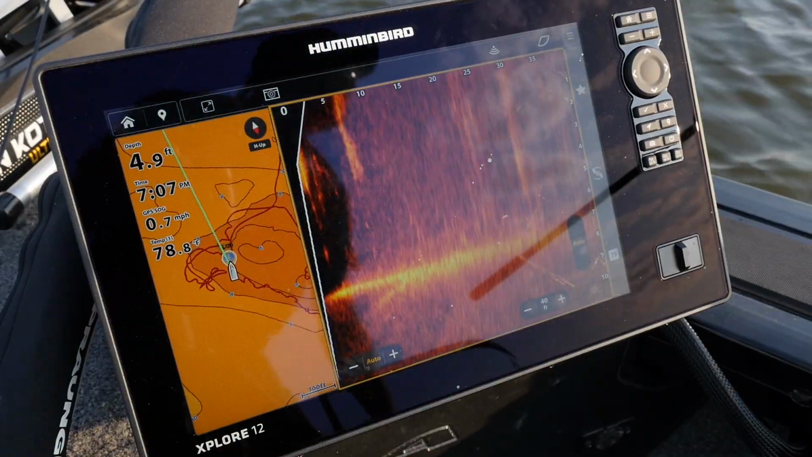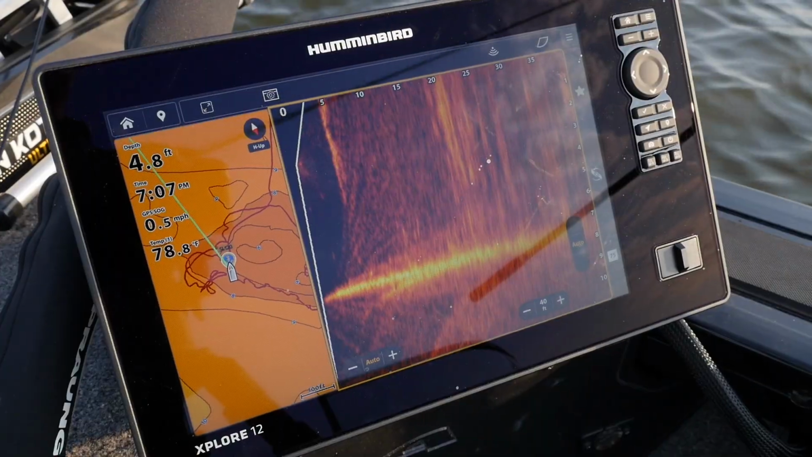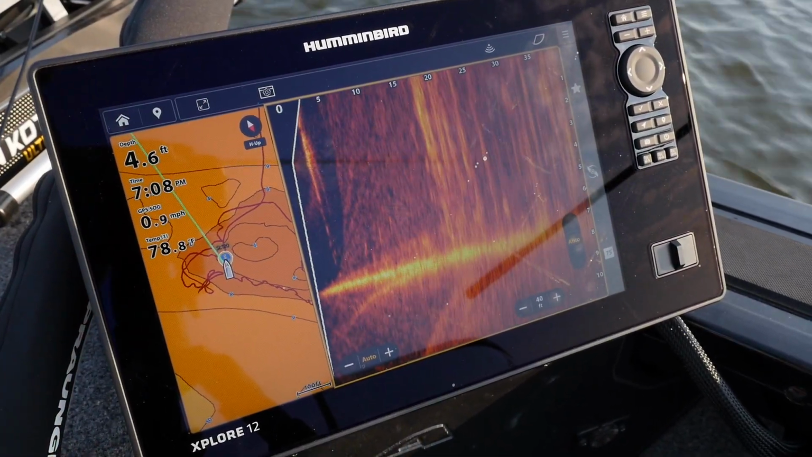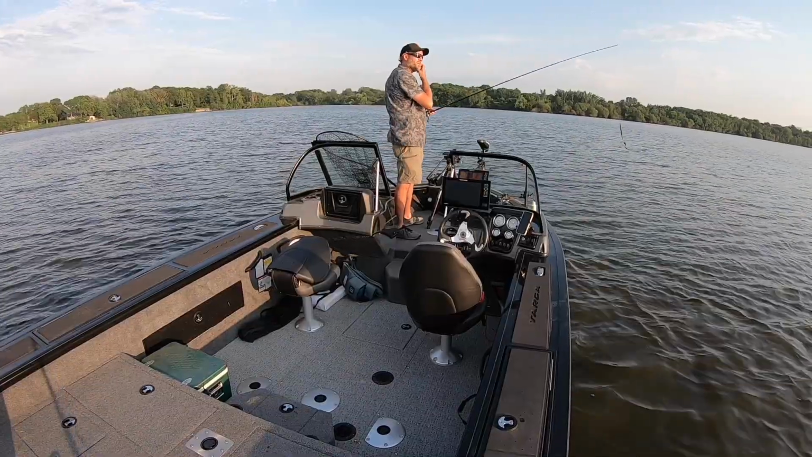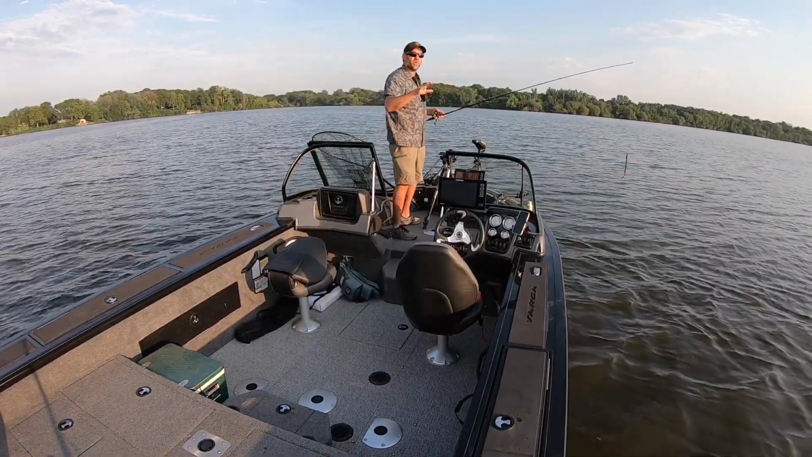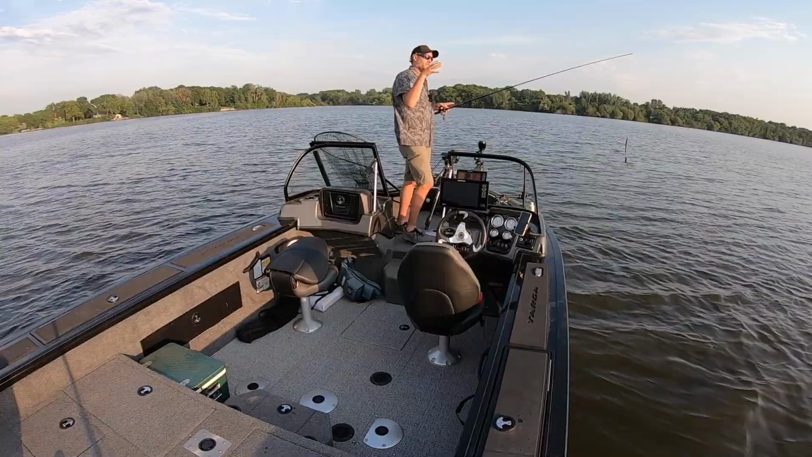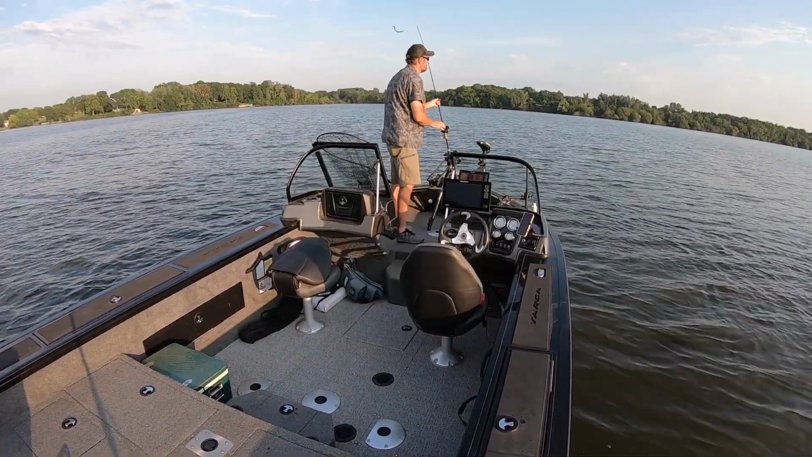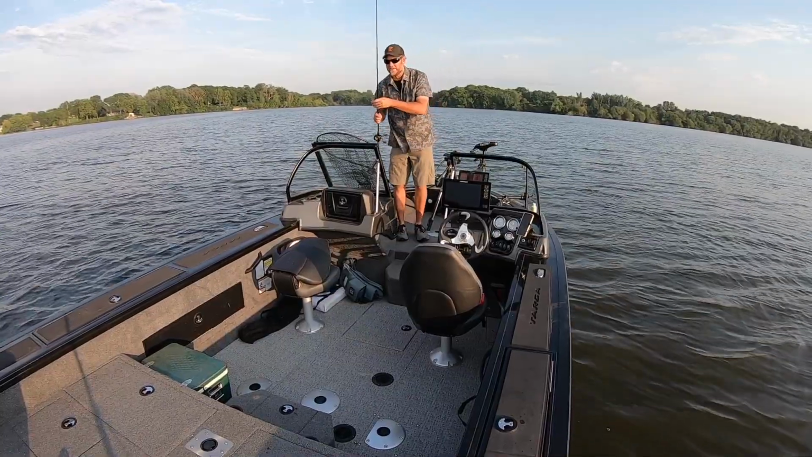All right, well, I've worked around the edges of this hump, as you can see, and this whole little hump, and now I'm just gonna go in shallower and fish the thicker milfoil and coontail here, and see if this worm can pick up some more doing that.